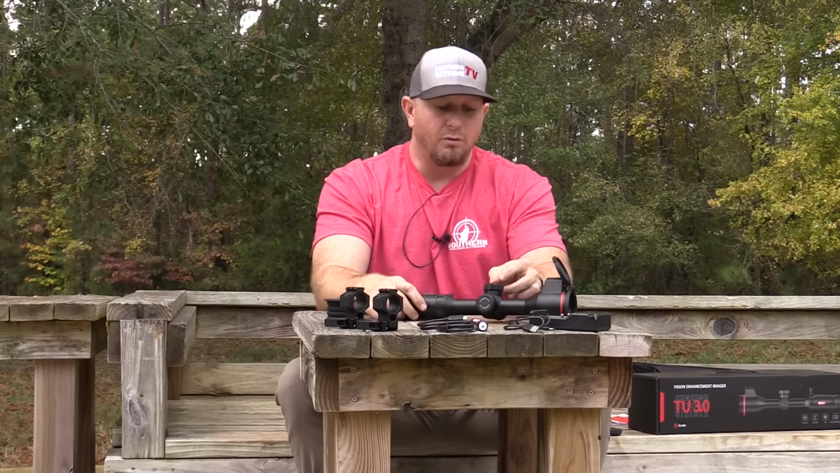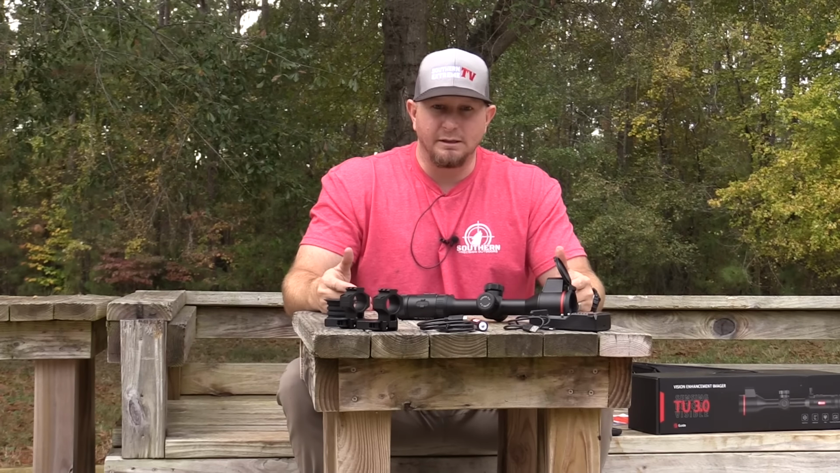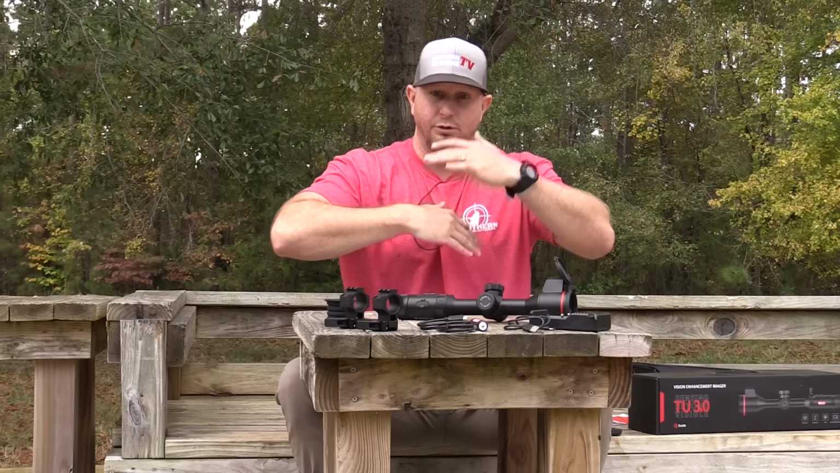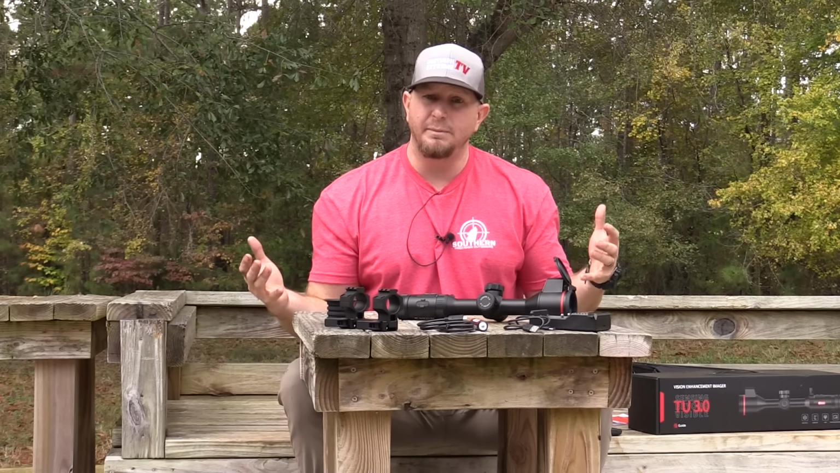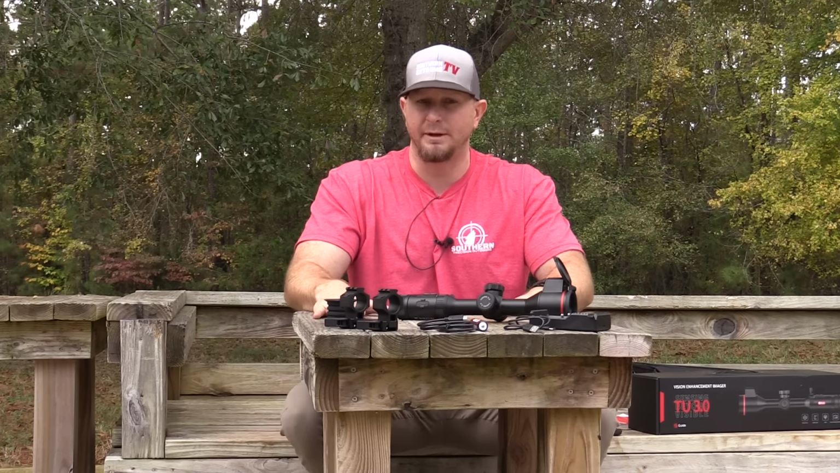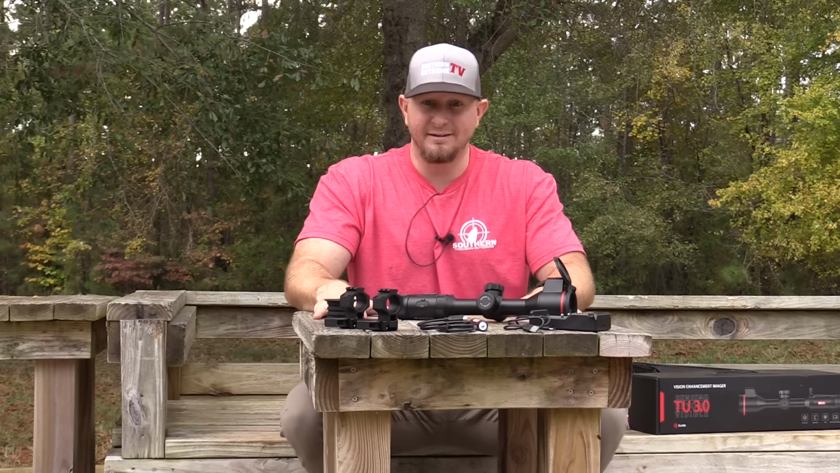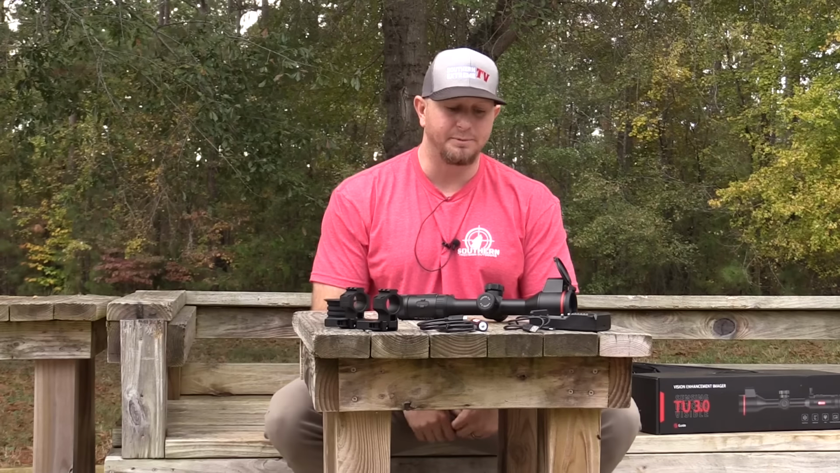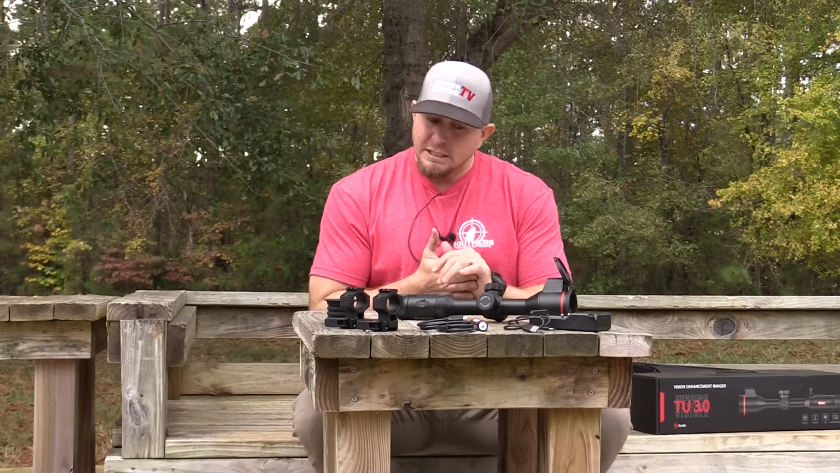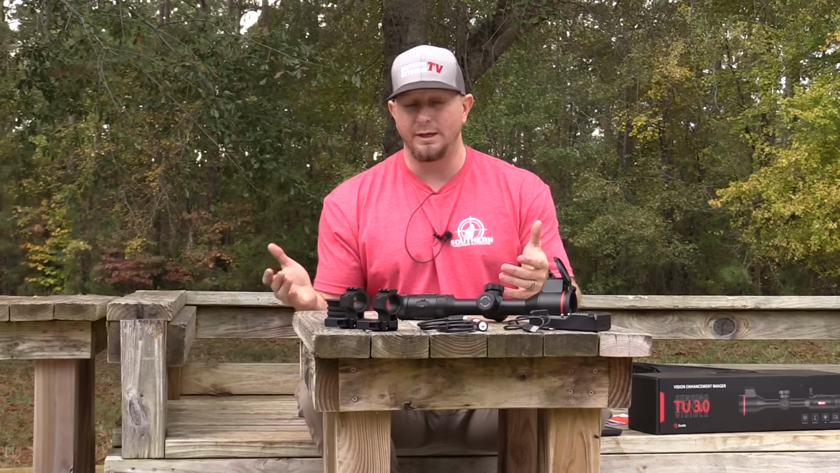But all in all, the clarity, all the stuff you get, the LRF, you get the ballistic calculation in it, because you can put your ballistic calcs in here and it'll give you your dope, give you your holdover, which is a very big deal. You get a lot of stuff packed into this 640 resolution optic for a mid $3,000 price range. What's not to love, guys? Absolutely awesome optic. If y'all are in the market looking for a thermal, check this optic out because I think it's going to turn some heads. I've enjoyed being behind it so far. I think you guys will enjoy it as well.